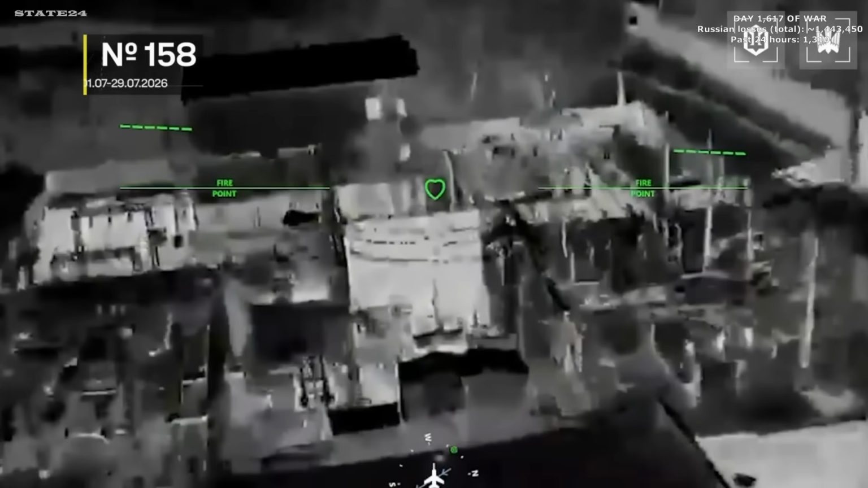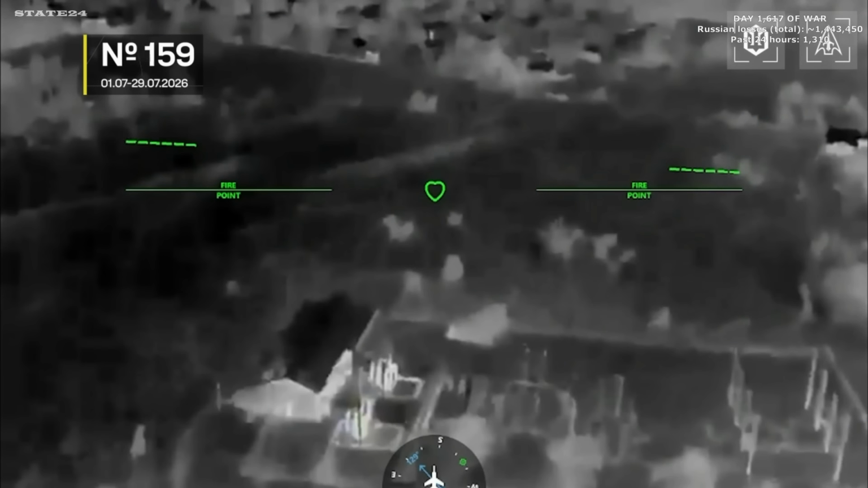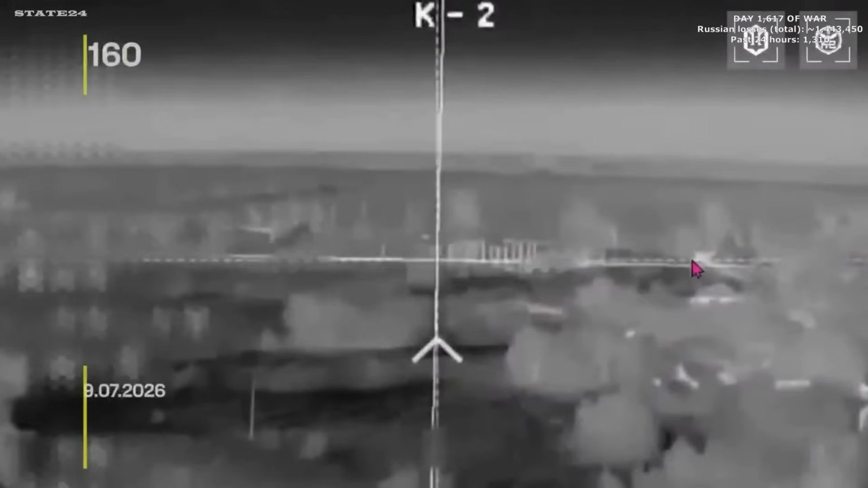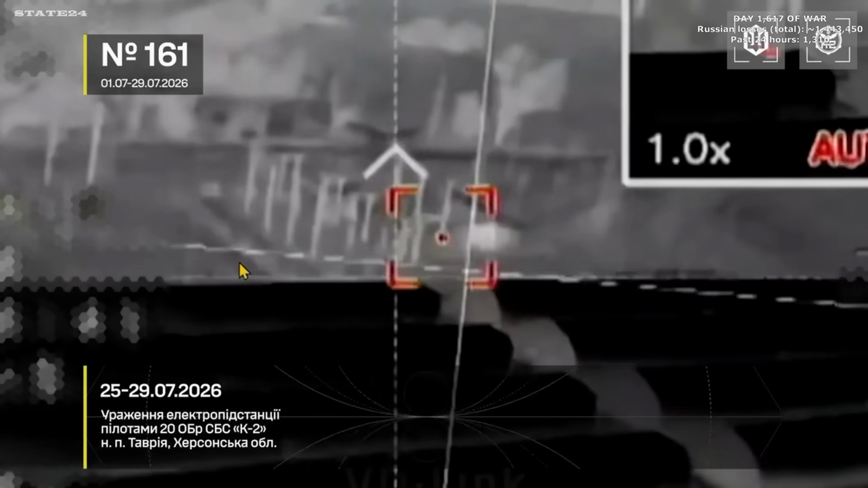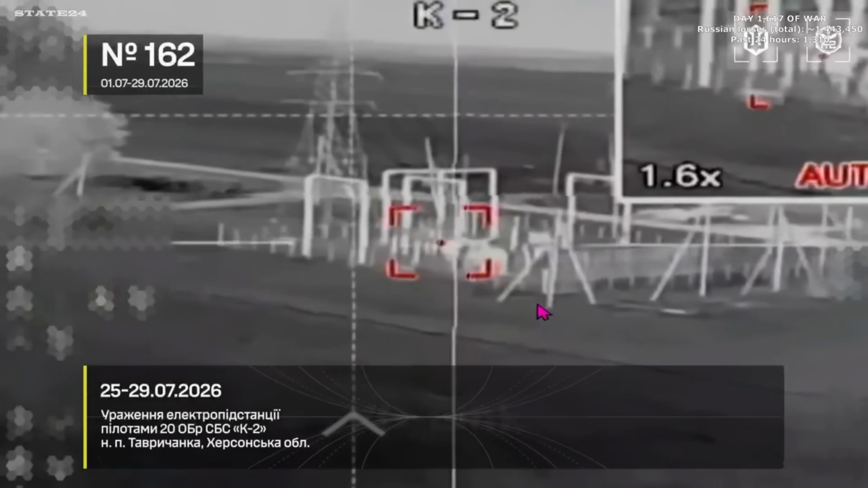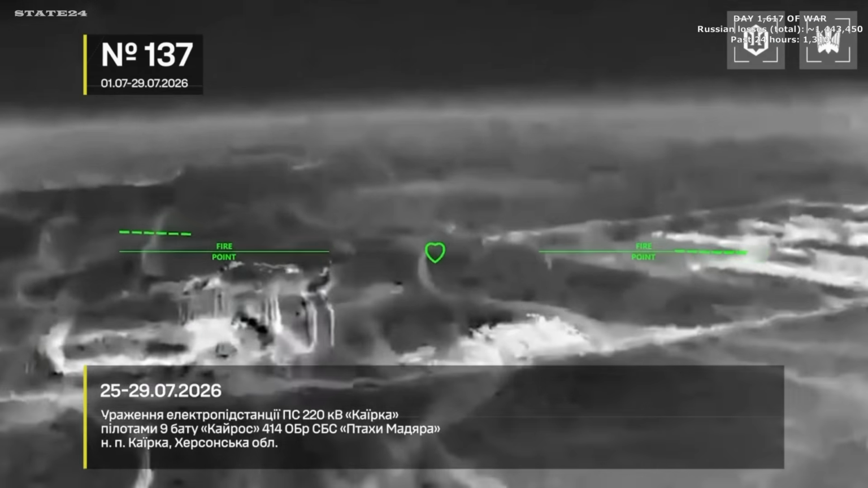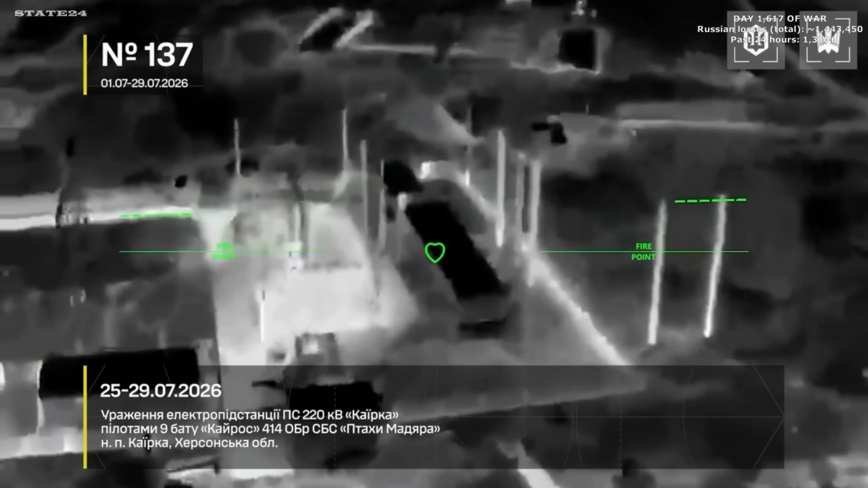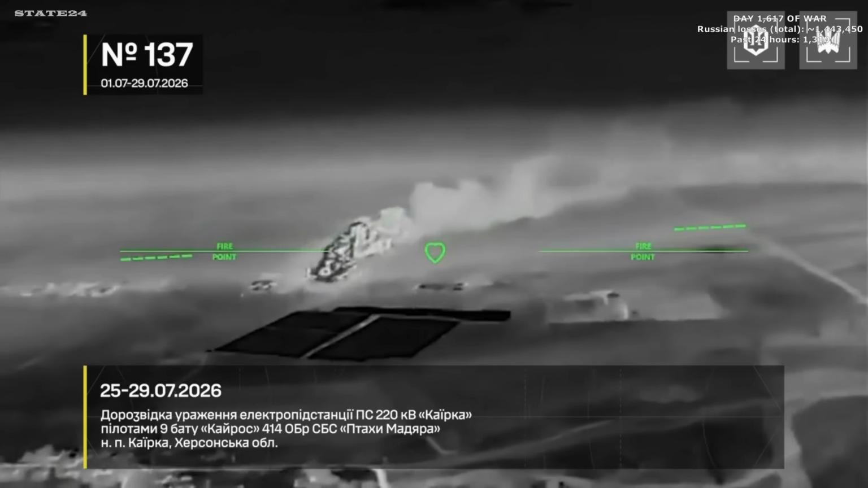Here's what that number means on the ground. Russia's radar systems, communication networks, and air defense equipment in Crimea all depend on stable grid power. When the substation goes, they switch to generators, which run on fuel that the maritime campaign has been systematically cutting off. Take the power and the fuel simultaneously, and the military infrastructure holding Crimea together starts operating on borrowed time.